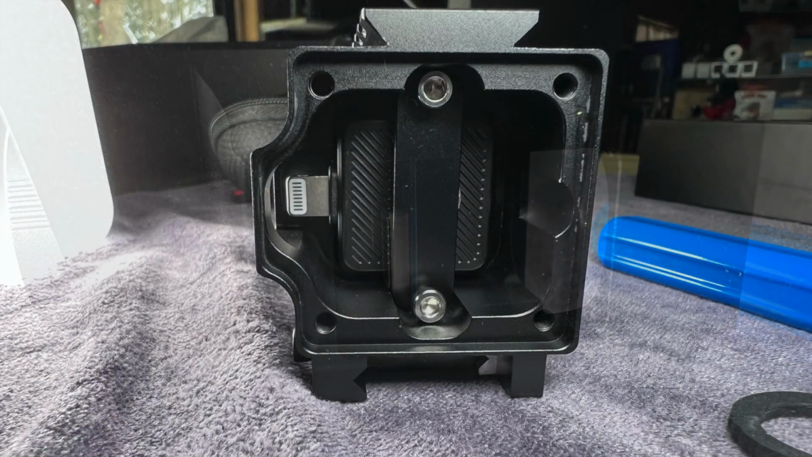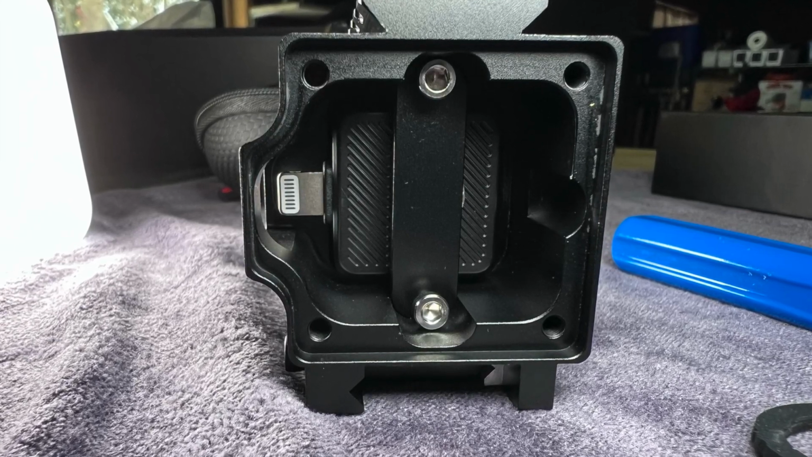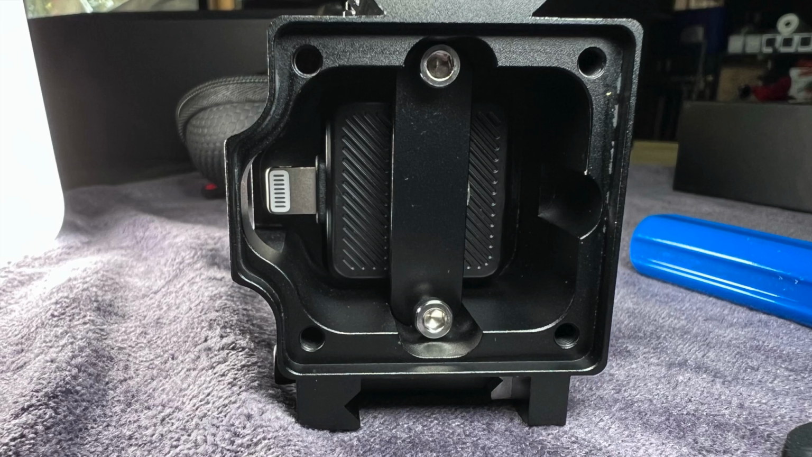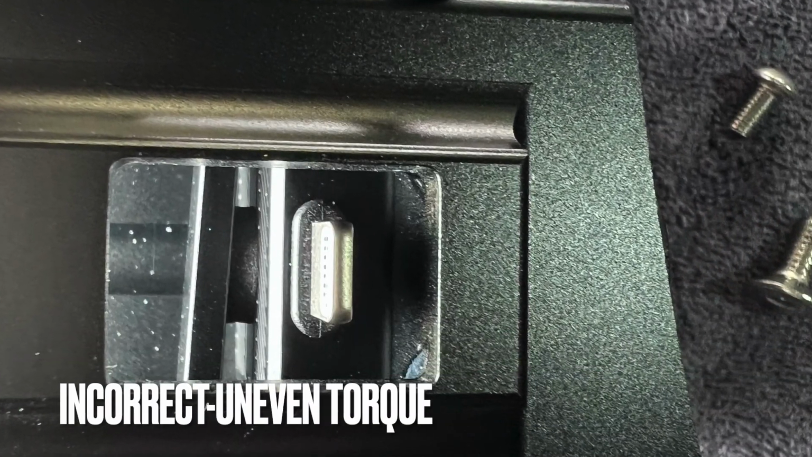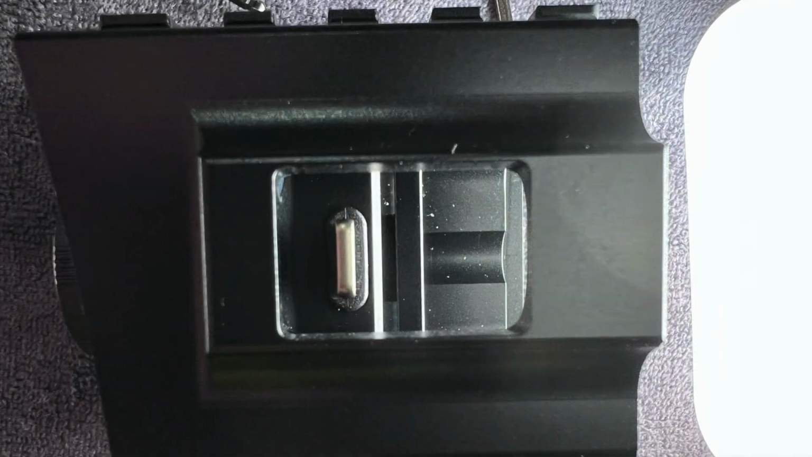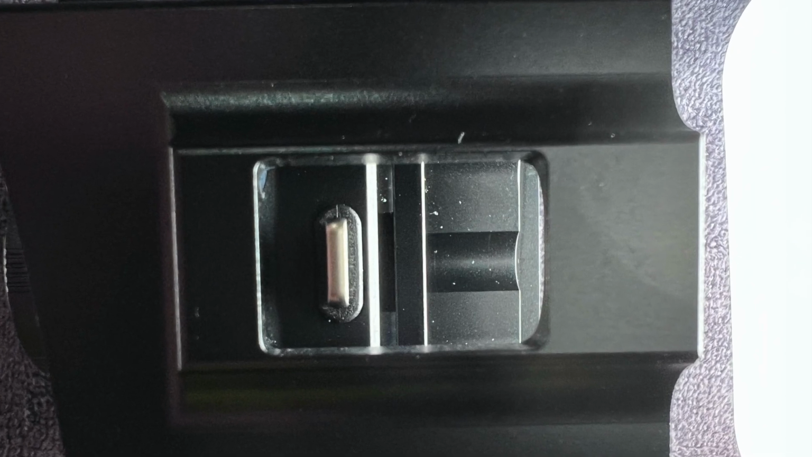Once everything is situated with the camera, you can put that bar back in and start tightening down the two screws that hold everything in place. I do have one caution here, and that is while you're tightening, take a look through the side and make sure that you are tightening those screws evenly so that bar is moving down and keeping everything square.